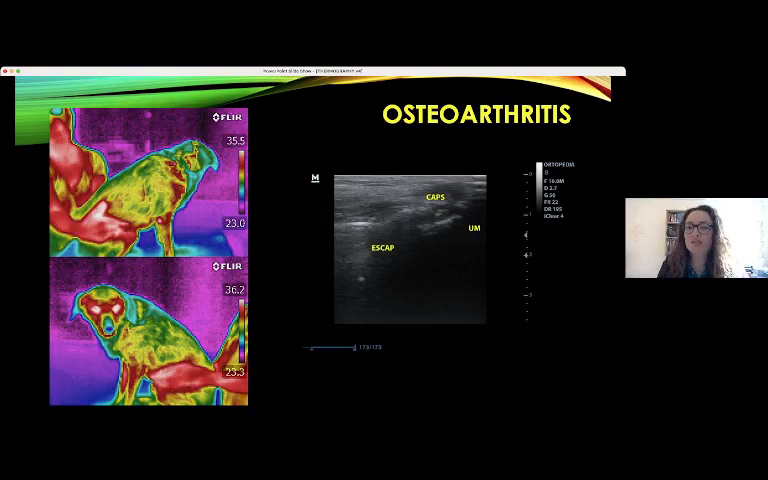Another interesting use of thermography is to detect osteoarthritis, mainly osteoarthritis of low degree, degree 1 or 2, where we don't yet have alterations in radiographs.